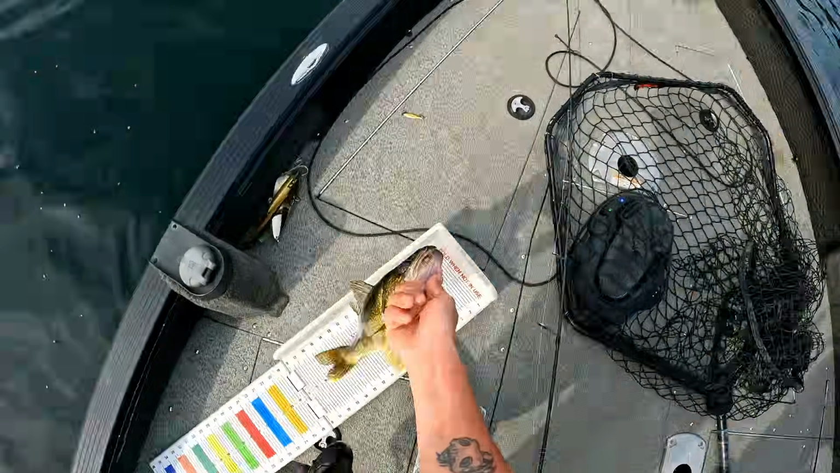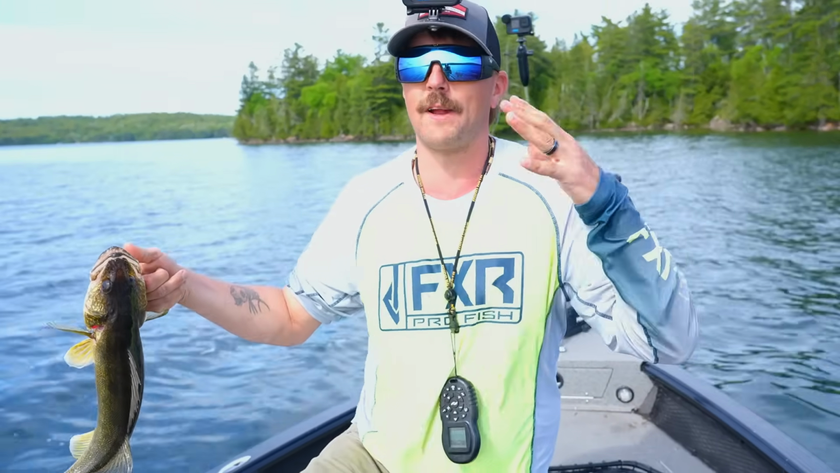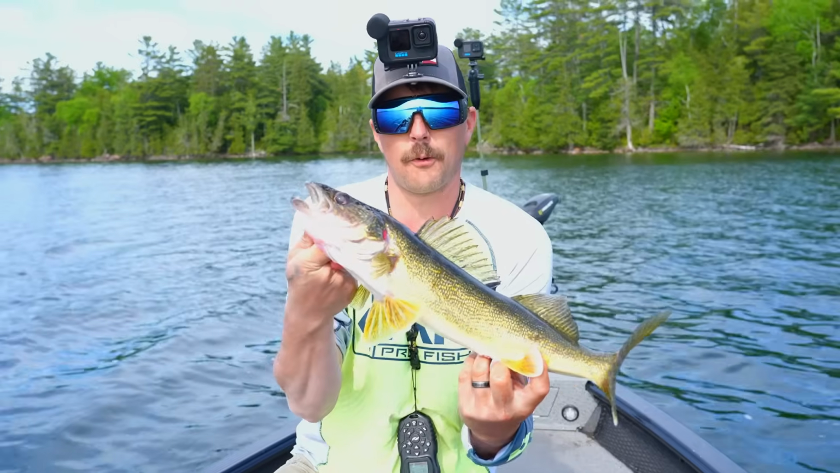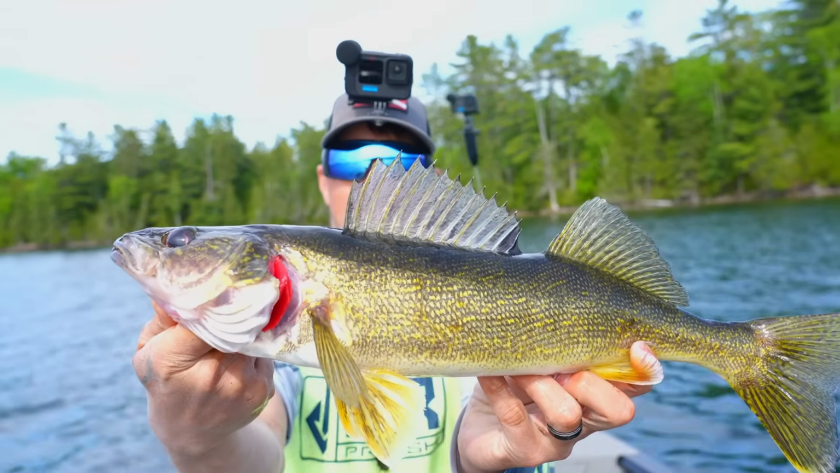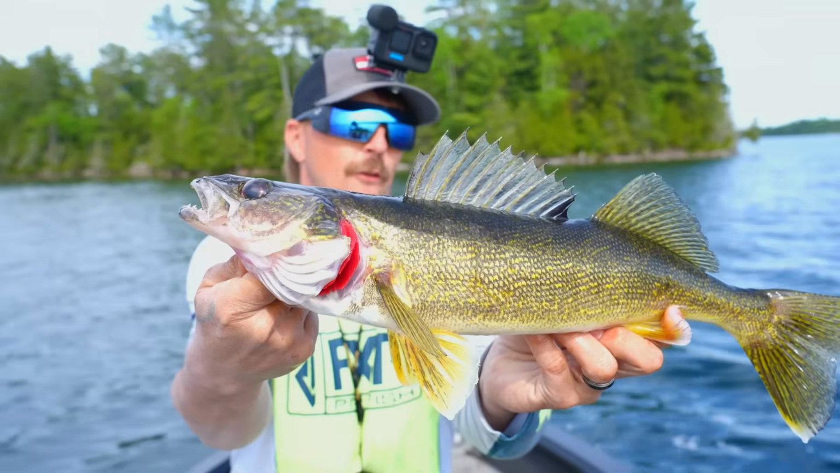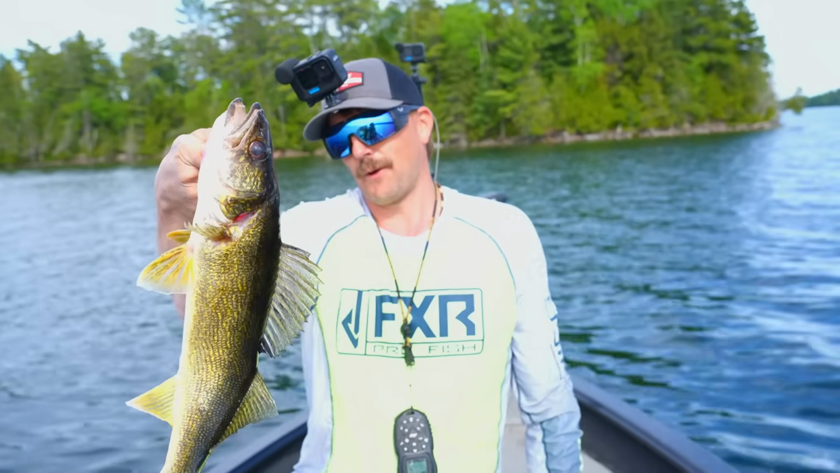21-inch walleye. So we went back to the walleyes. The whitefish got slow. We just came around the point here. Brand new spot on the island. 21-inch beauty. That'll be our second keeper. My limit is filled. It is up to Randy now to get to. And that's a beauty. We're gonna do walleyes now.